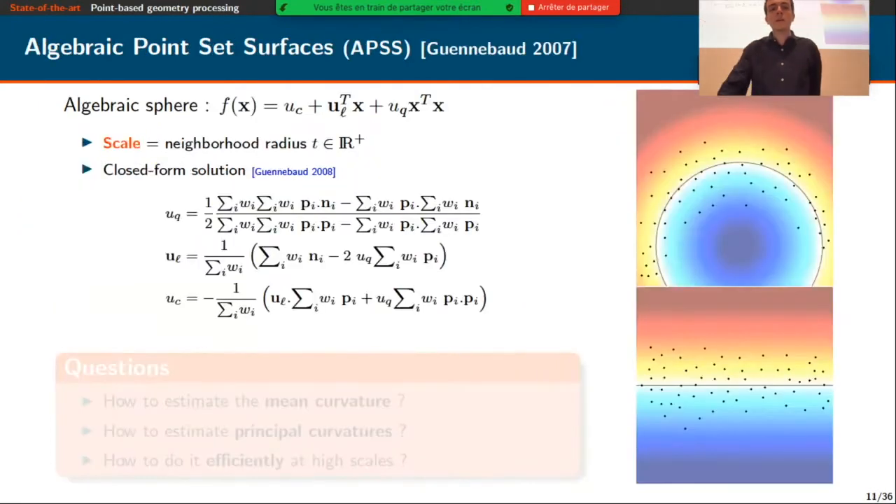And in my thesis, I based my work on the algebraic point set surfaces, as proposed by Gaël Guennebaud and his colleagues, that fit an algebraic sphere to the points. This algebraic sphere is defined by this quadratic scalar field f, given in the equation here, and defined by three parameters, u_c, u_l, and u_q. As we can see on the right, it's a sphere. The algebraic sphere smoothly changes to a planar configuration if the quadratic parameter u_q is equal to 0.